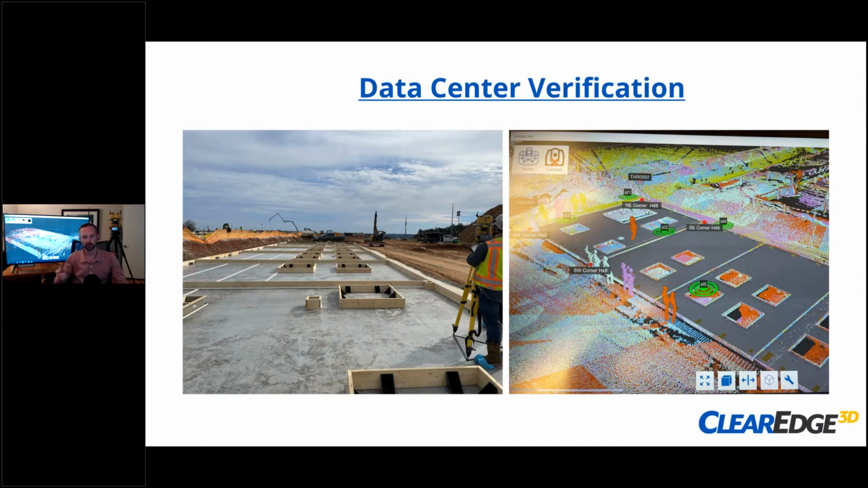And you can just import the model, and what they did is they got under control, and the scan data drops right over the model, and then you can just do a visual verification and say, yes, this has been installed right. If you want to do a deeper investigation, or you just don't even want to do a visual verification, you can just run it through Verity.